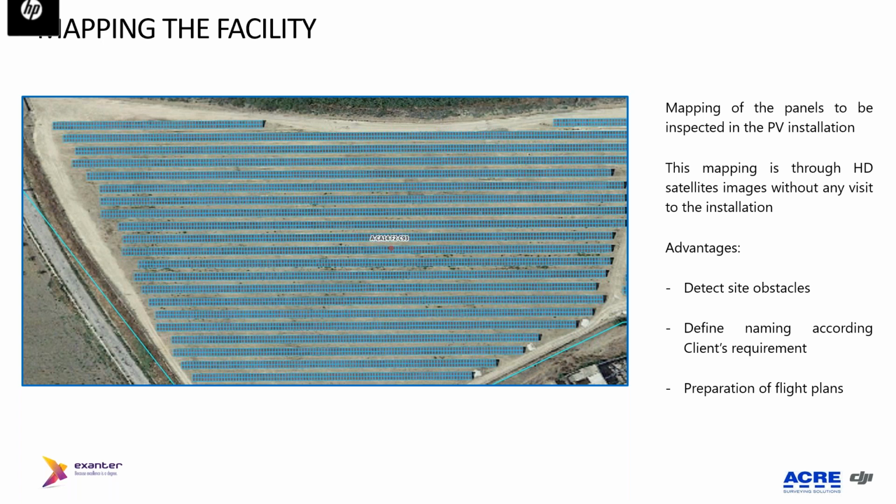We can also name each panel according to the naming the client requests. That is a very good advantage for doing the analysis later on. And of course, you have all these panels with a geoposition inside the platform.